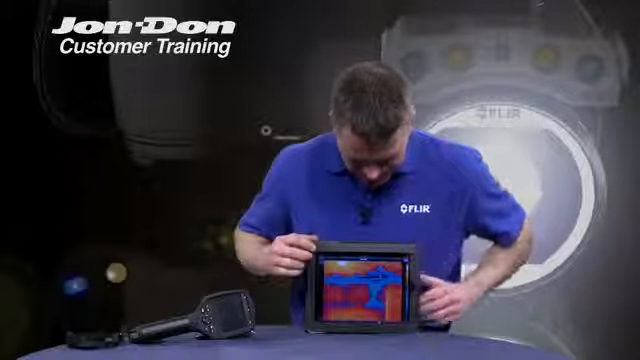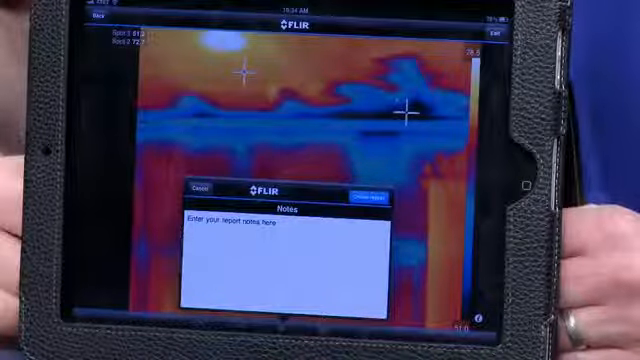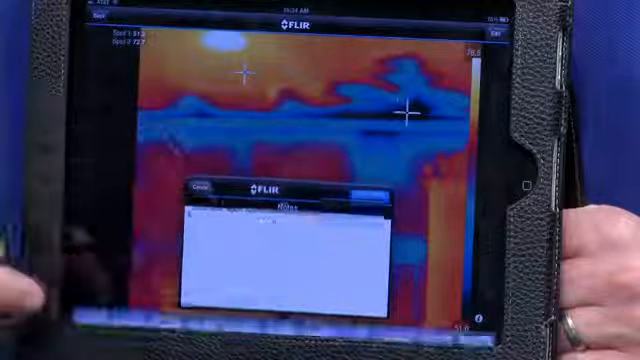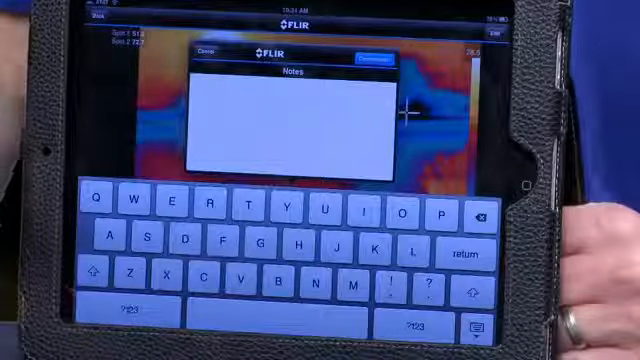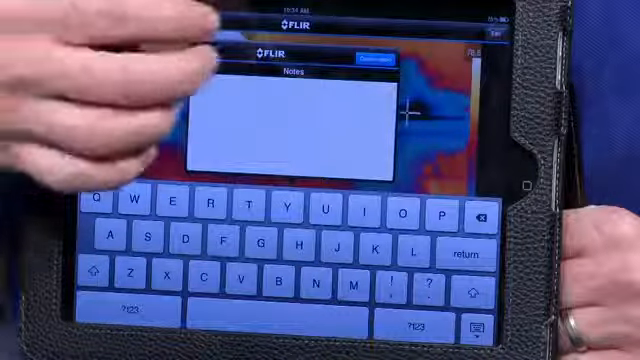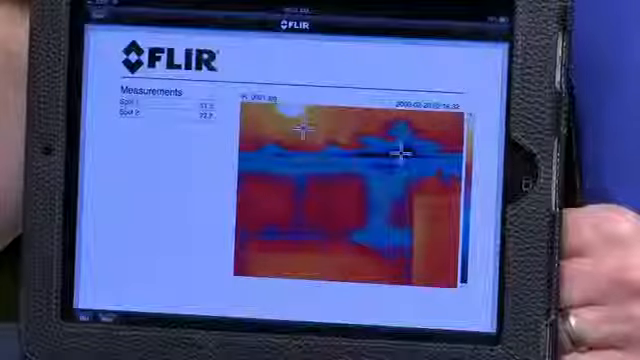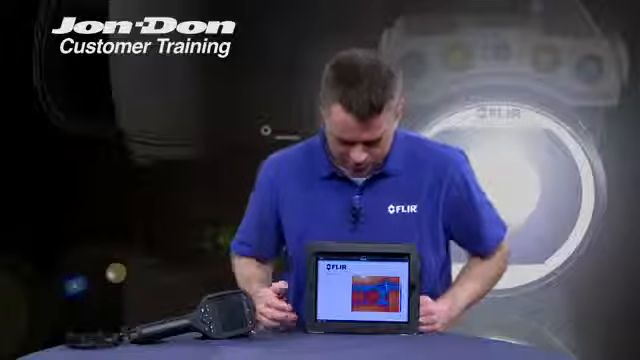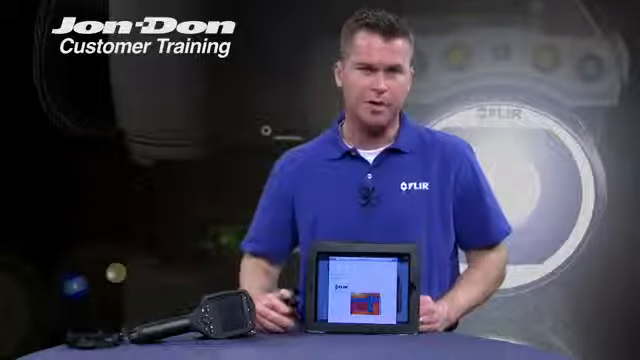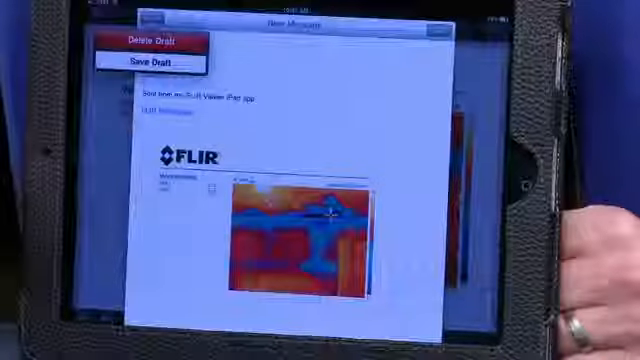Now I can save this image, and now I can actually type in my own text annotation that I want to be included in my infrared report. So when I go into my text area, it'll pull up the keyboard and I can type in any text I want. I'll hit Create Report. Now I've got my full infrared report right here in my Flir Viewer. And now that I have my report, I can click to email it to any one of my customers or anyone that I'd like to email it to. Very simple.